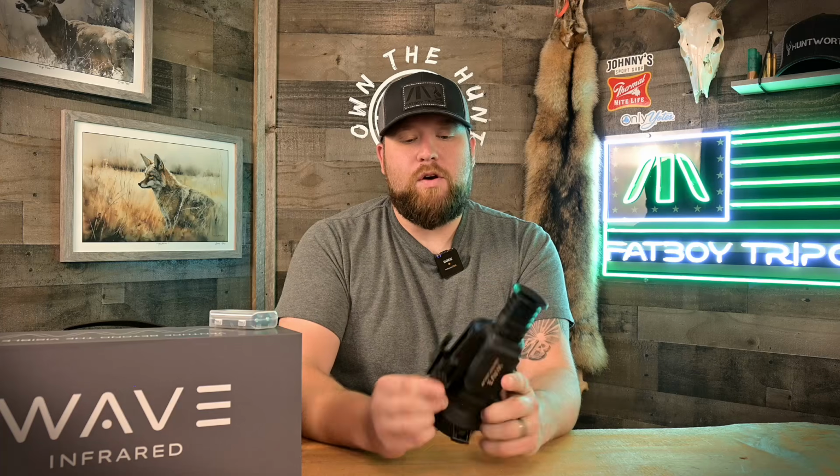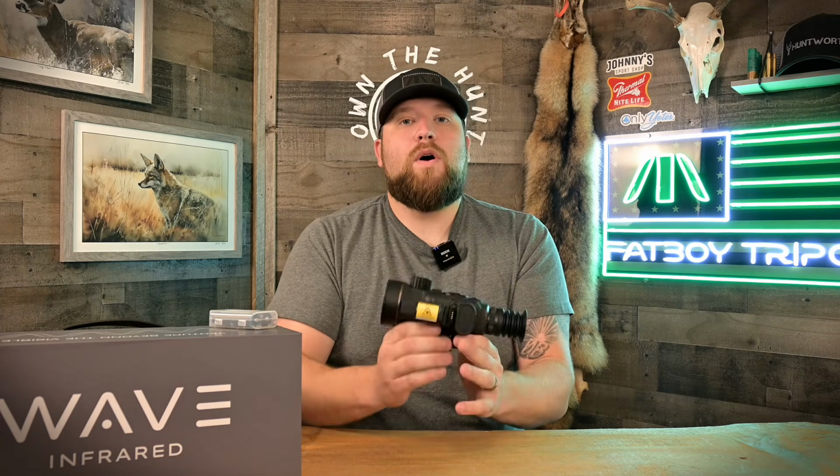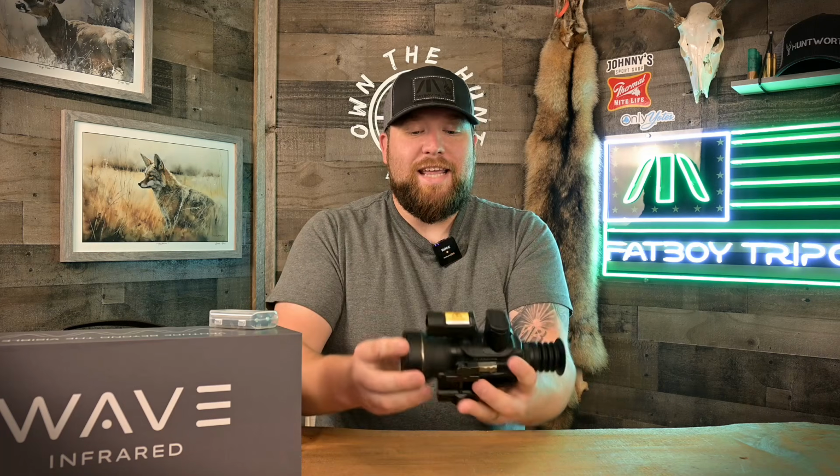So lastly, guys, I want to talk about the mount on this scope. I love this mount. I don't know how else to say it except I love this mount. The mount on this scope was built in-house by Wave. It's their own mount. I'm not sure who developed it or who they worked with on it, but what I can tell you is it feels premium, and it feels like it was designed and developed by someone who knows mounts.